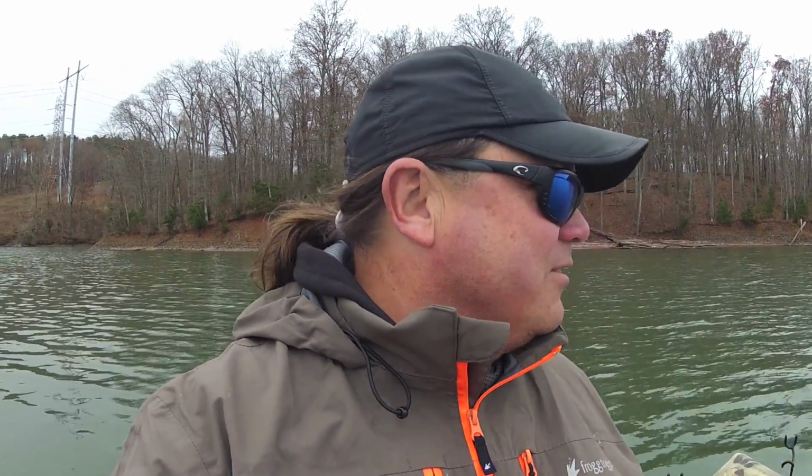One of the cool things about gold hooks, and you've probably seen Grayson do this before, is these perch not only will eat their own kind, but they will eat an empty hook. When they get really frenzied up and eating, you drop a gold hook down there and they'll hit the gold hook. So that's another little advantage to them.